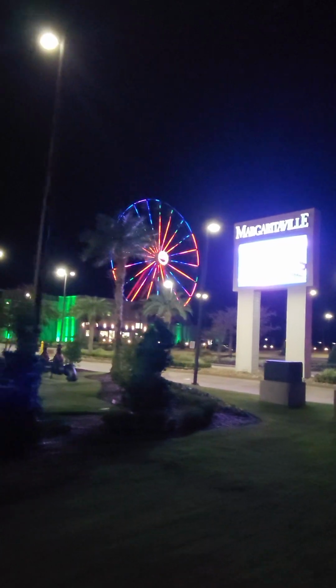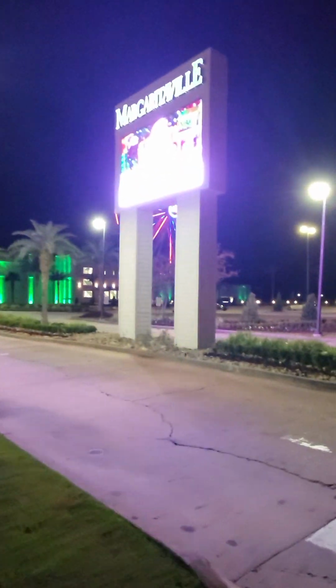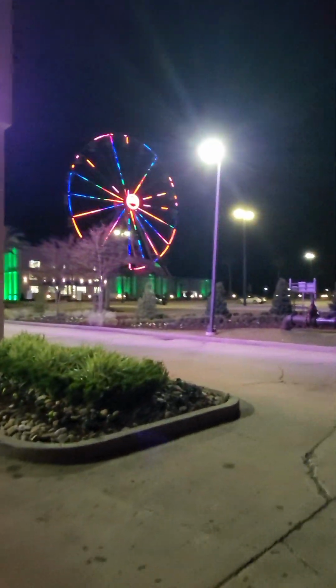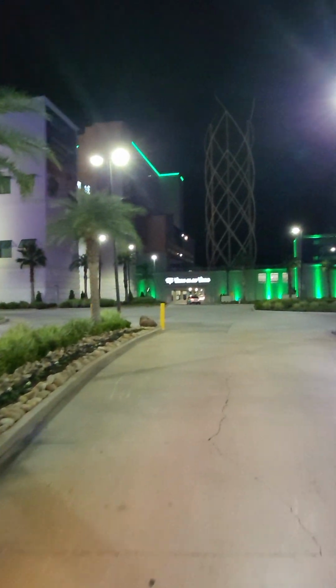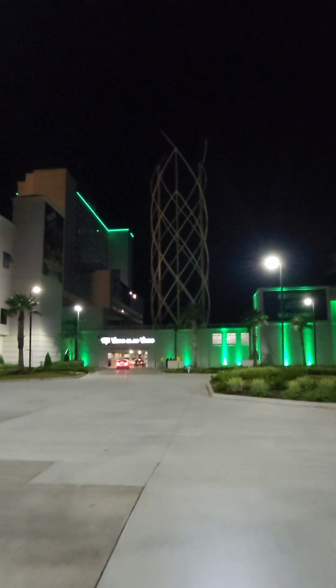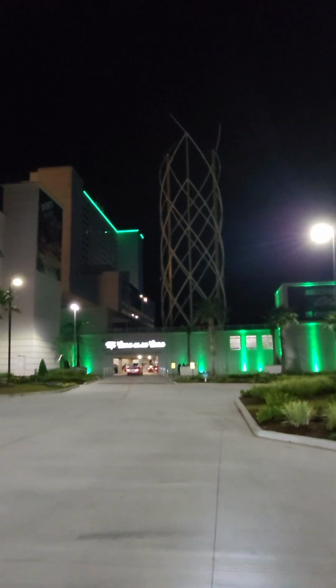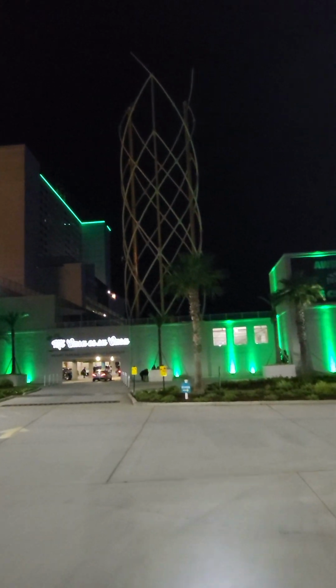Margaritaville is building an amusement center, should I say, or I guess an amusement park. This humongous Ferris wheel, air-conditioned Ferris wheel, mind you. This is supposed to be like this bar that travels up and then sits for a while and then comes back down. It's gonna be pretty cool.